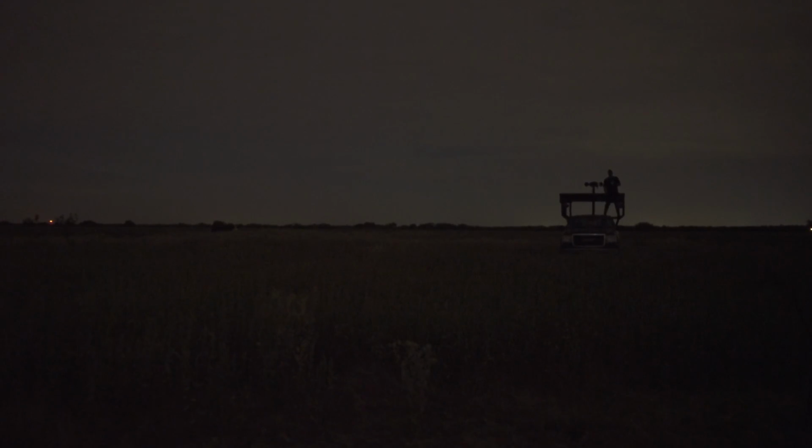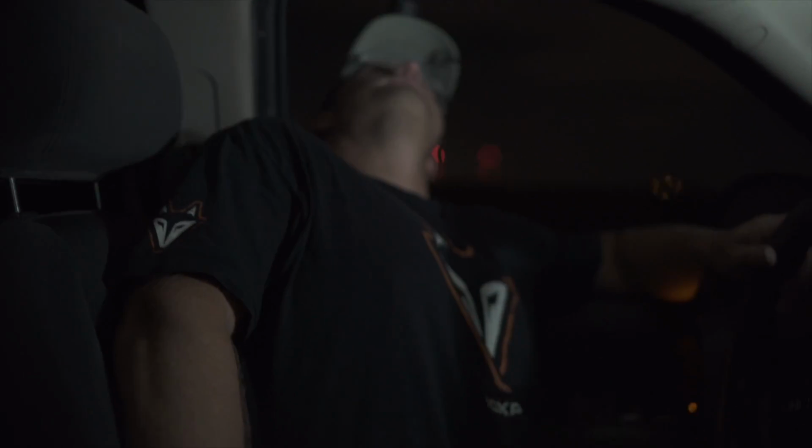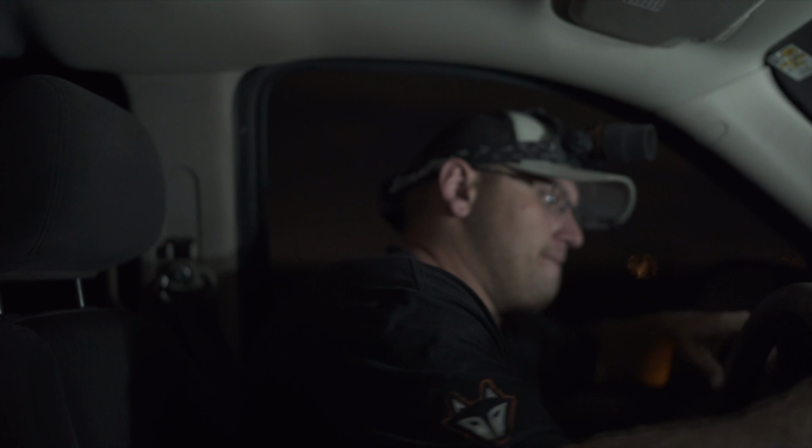We're completely blacked out right now. We've got a little bit of moon, but not a whole lot. I've got enough to kind of see where I'm going. And if there's anything out there, he'll pick it up. There's 4 leaving right now. You want to stop here? We might as well. Hopefully they'll stop. Shut it off.